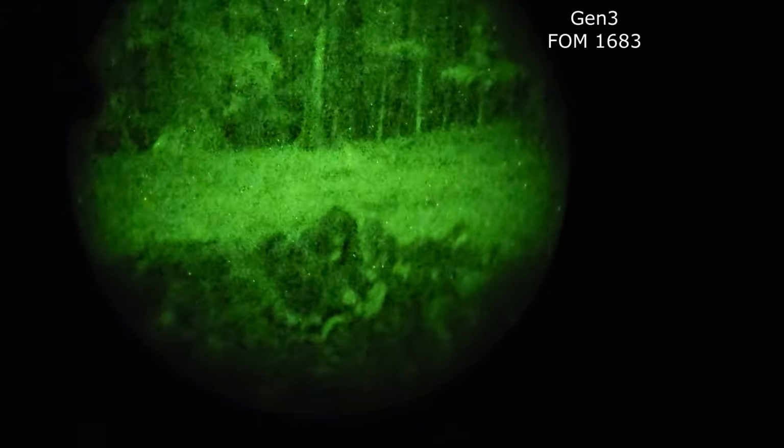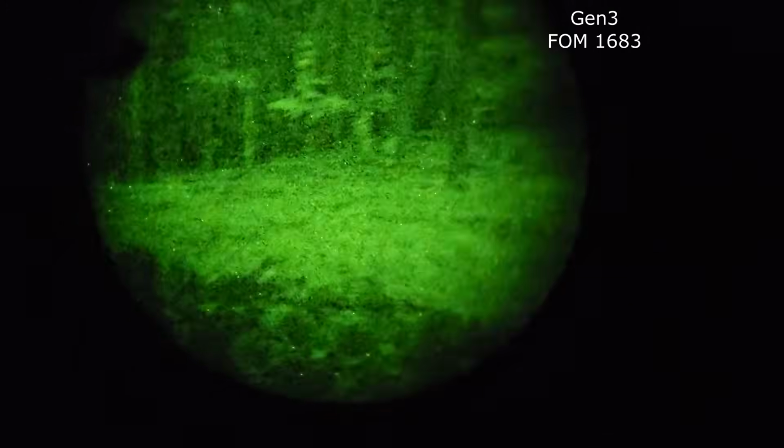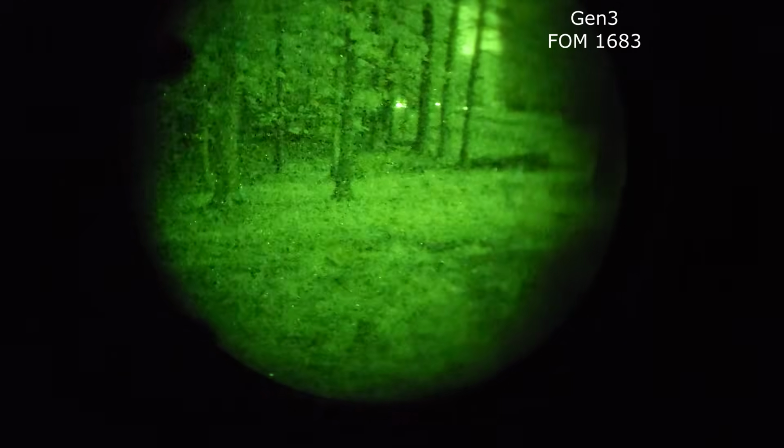To end the video, as always, I'm going to roll some clips of all of these units together, and we're just going to have some commentary on them. Okay, to start, this is the Gen 3 unit, and we just wanted to show off low light performance. This is the end of the night, so it's super dark in the woods. And then we move on to the Astra P14.